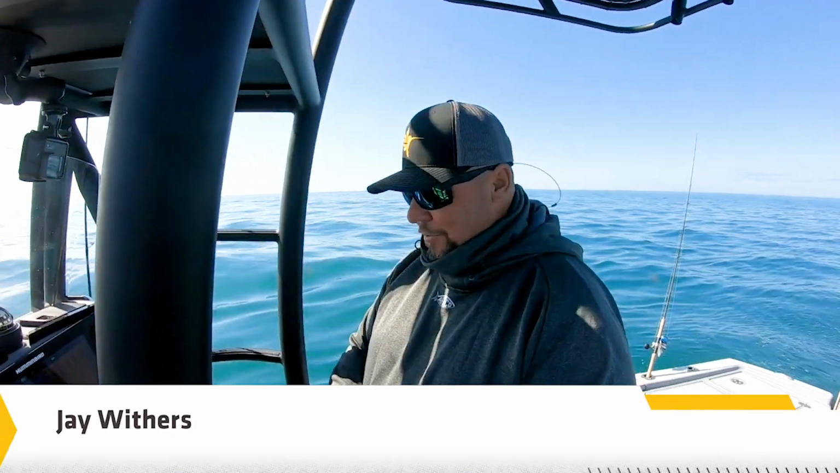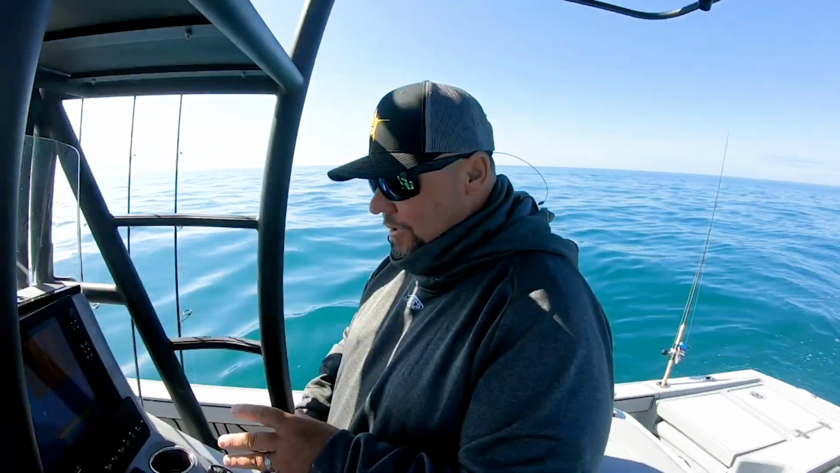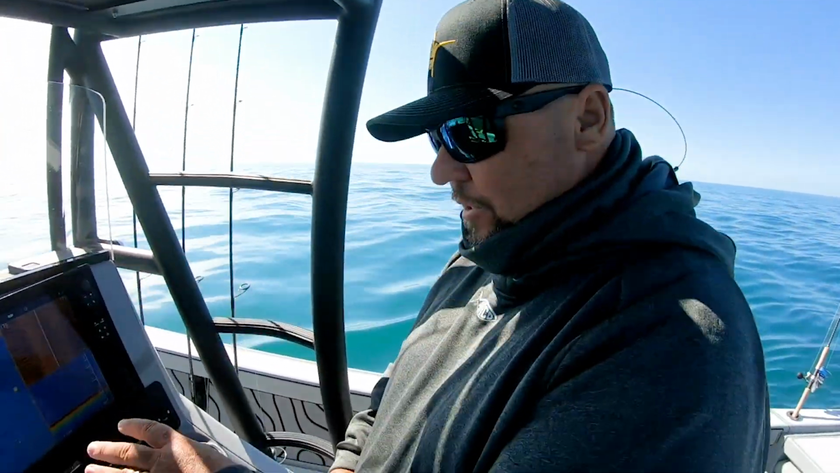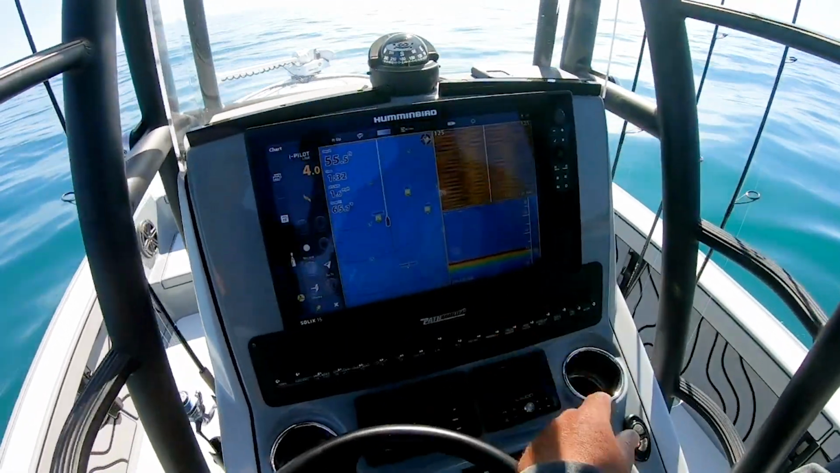Hey gang, listen, we're rolling up onto a ledge that I fished before, and I just want to share with you a couple things that I do on my Humminbird. This is the Humminbird Solix. So I have it split with navigation, side imaging, and my 2D sonar.